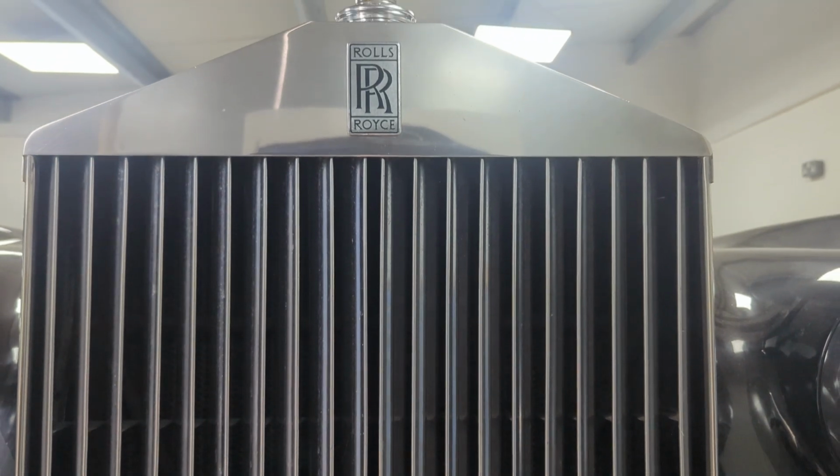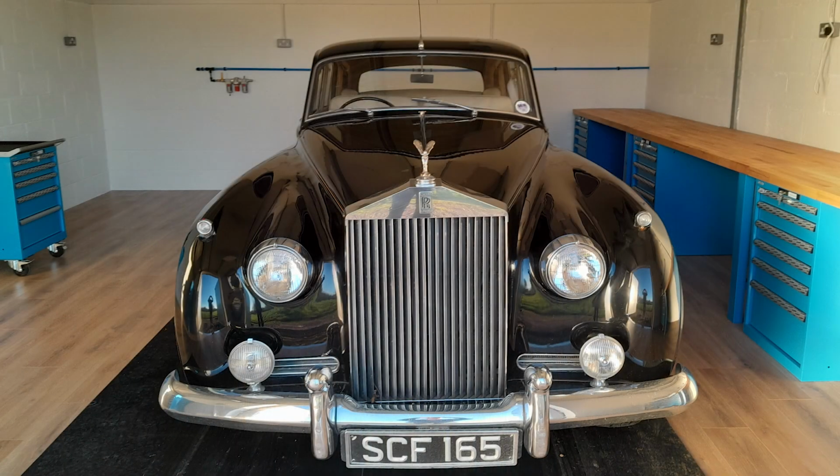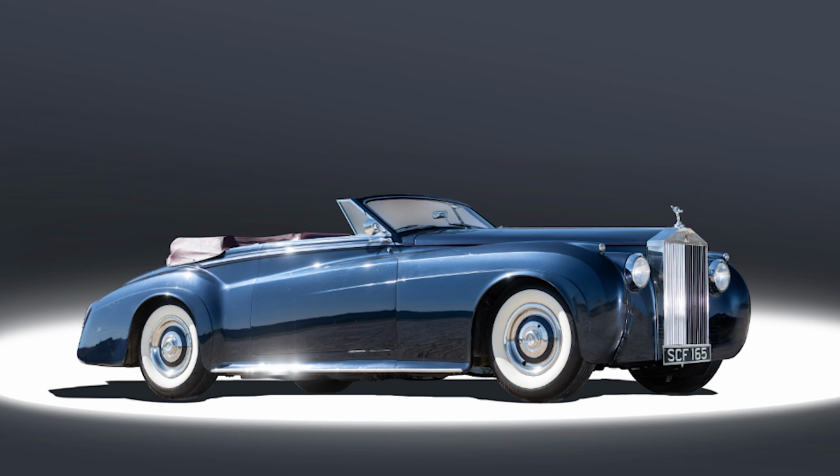Now this is the car I want to transform. This is the Rolls-Royce Silver Cloud 2, a 4-door saloon with a 6.2 litre V8. Now this is the car I want to transform it into: the Rolls-Royce Silver Cloud R.